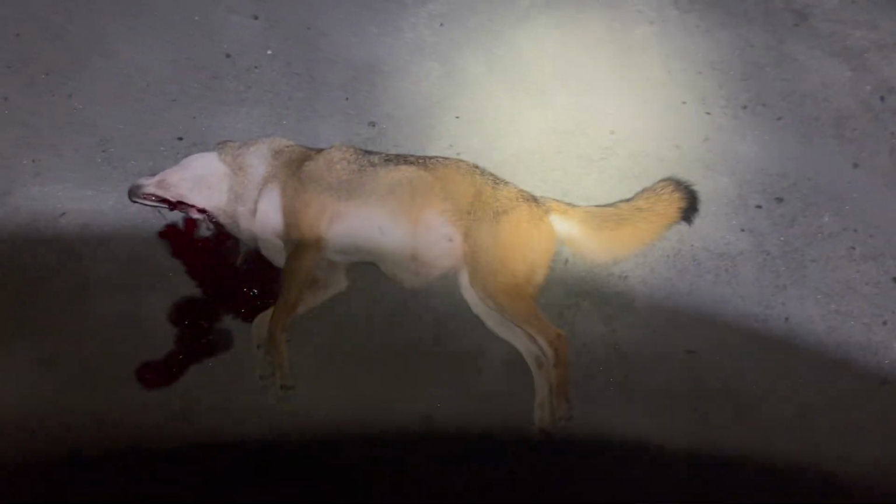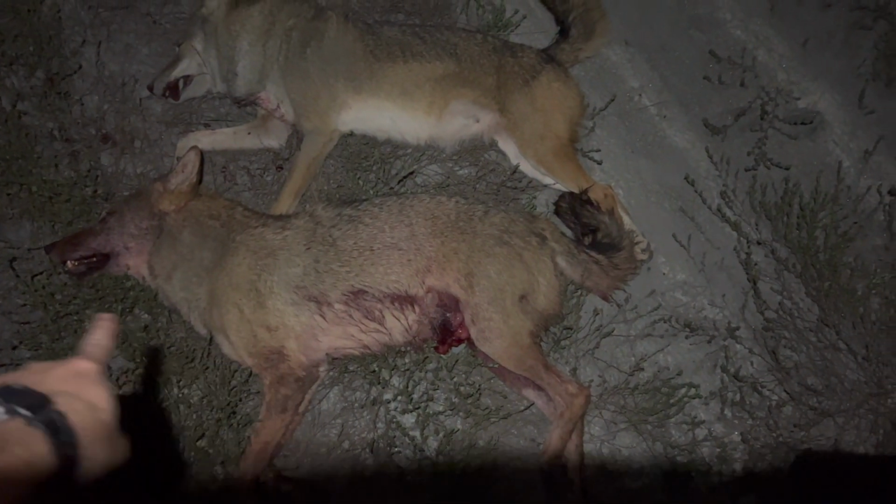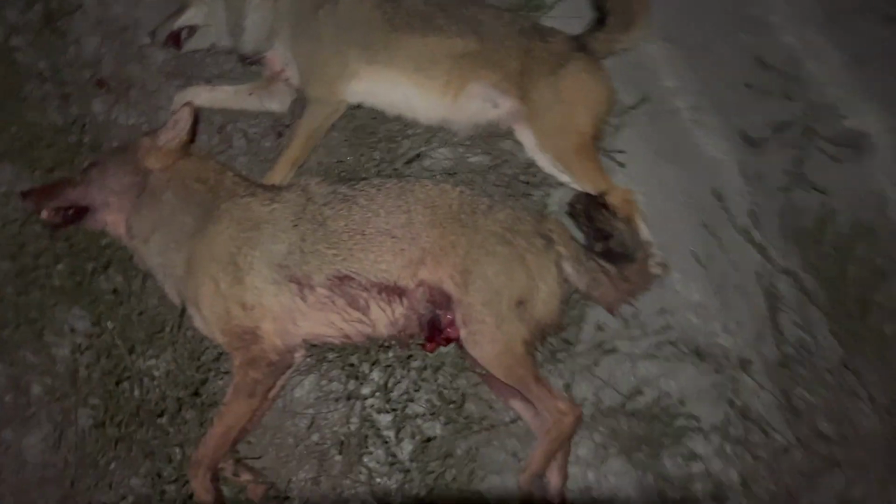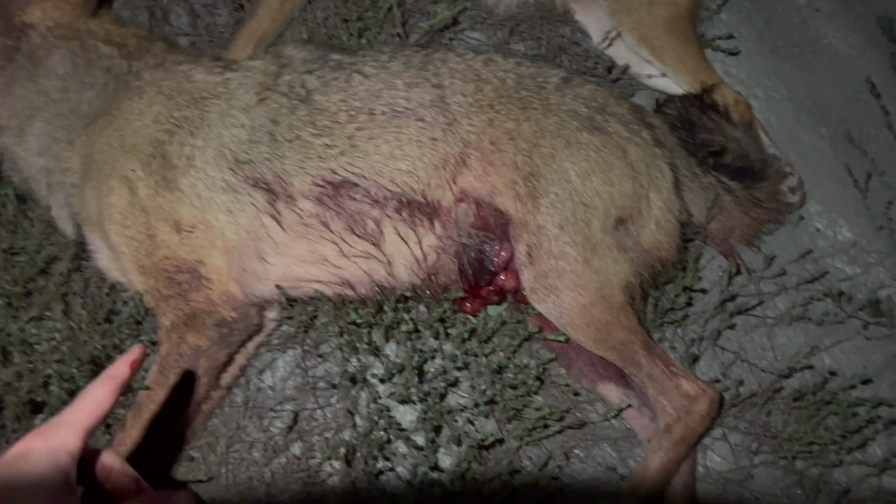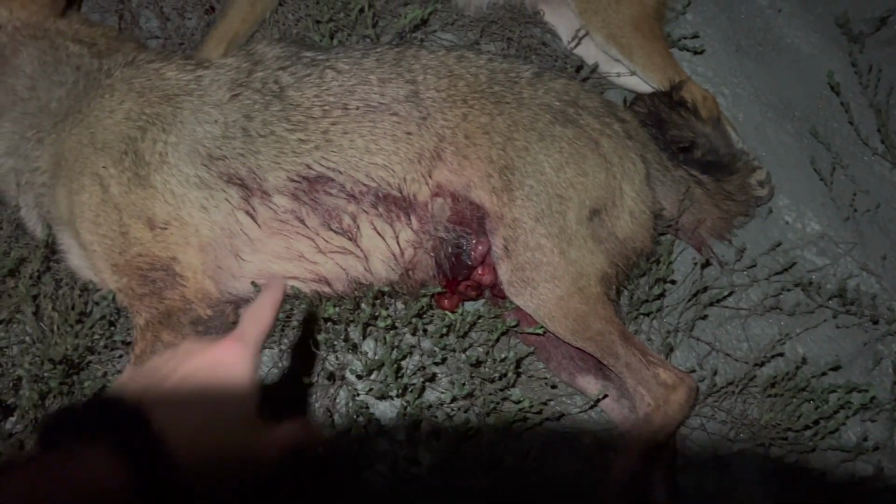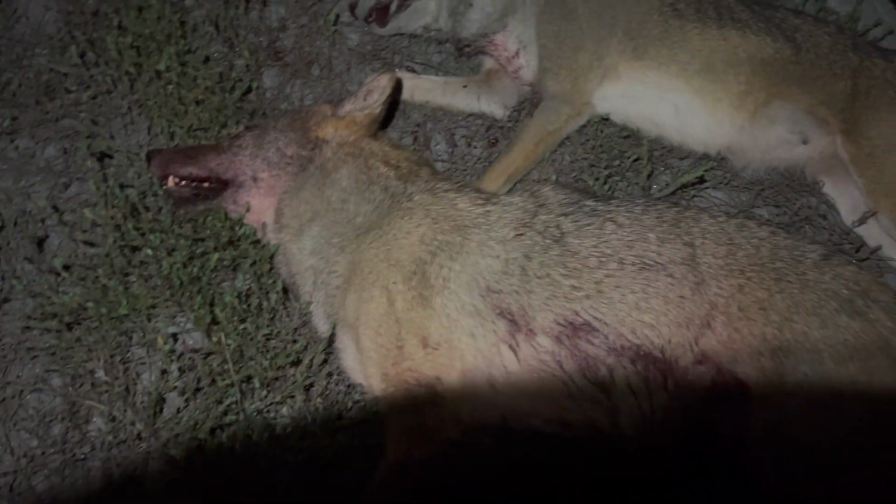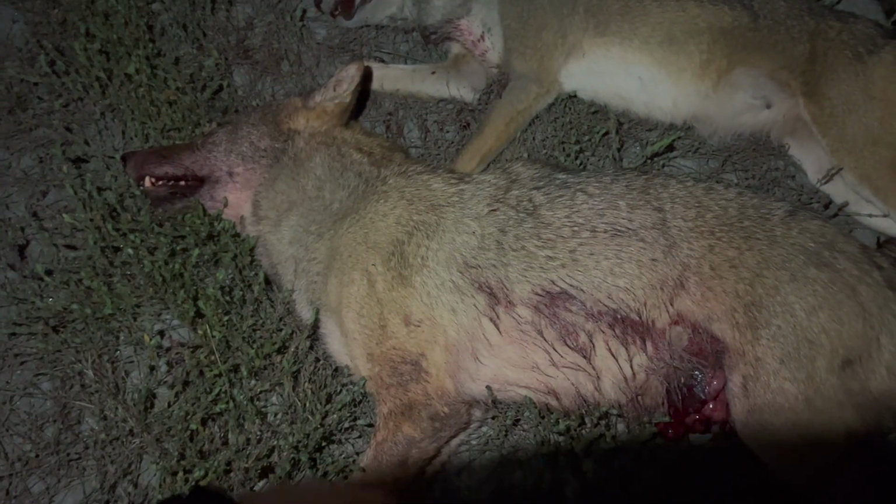Let's go see how big this male is. Just like I thought, guys, big male. The female that I shot is that dog right there. Big male right here in the back. Guffey didn't make a bad shot on him, hit him just a little bit back, and he was growling, raising Cain, and then I was able to put a finish shot on him once he poked his head up.